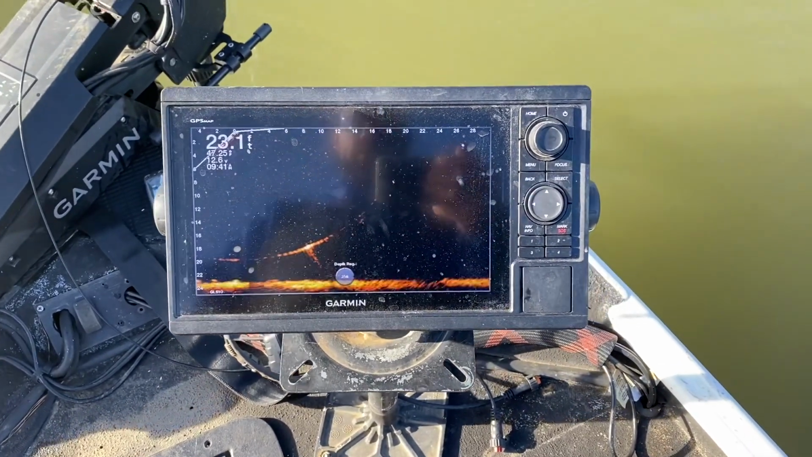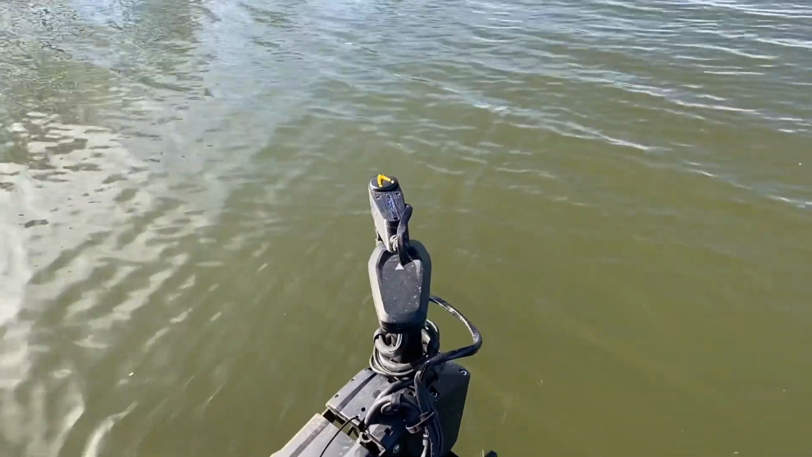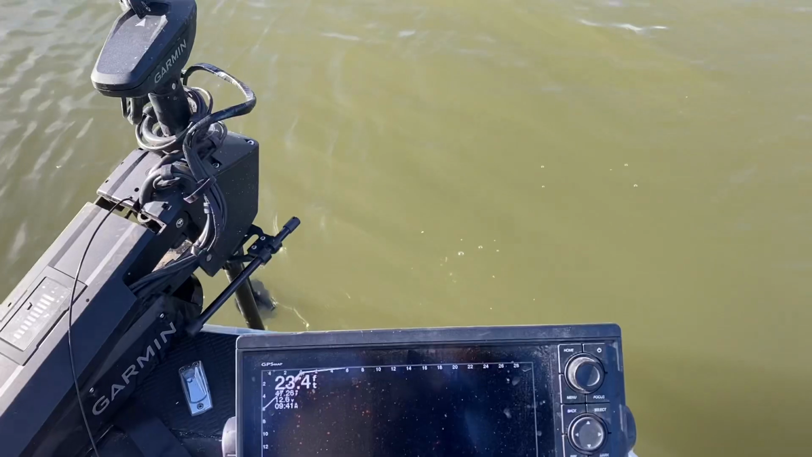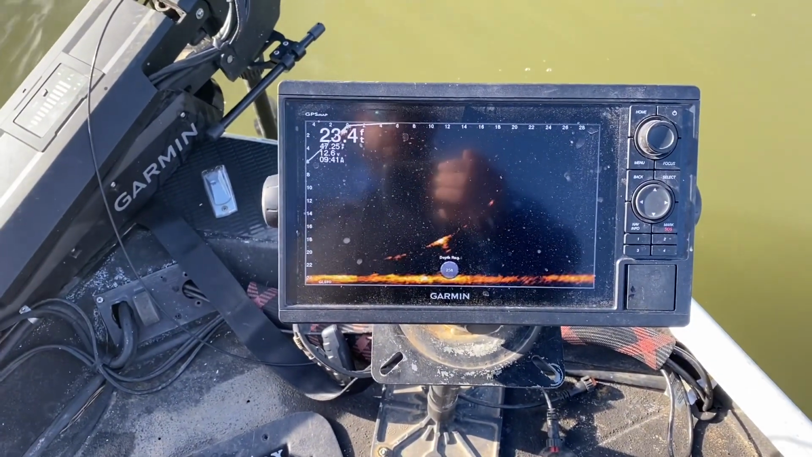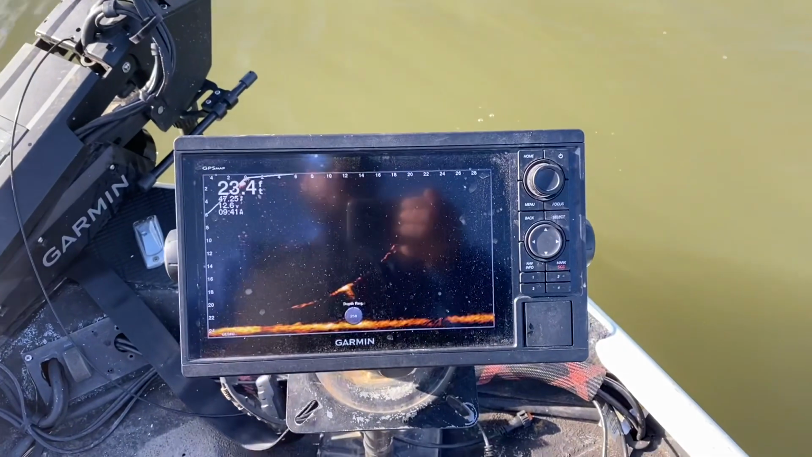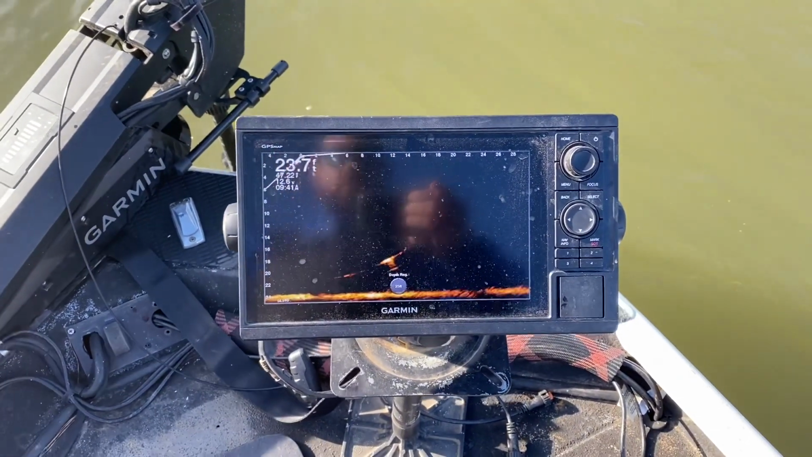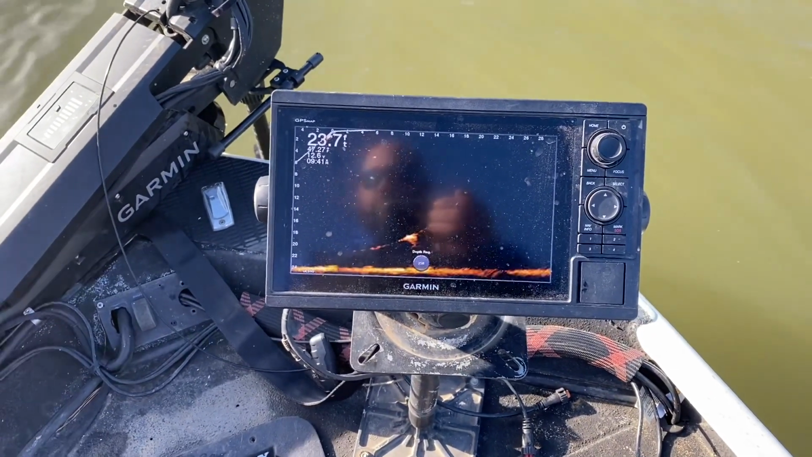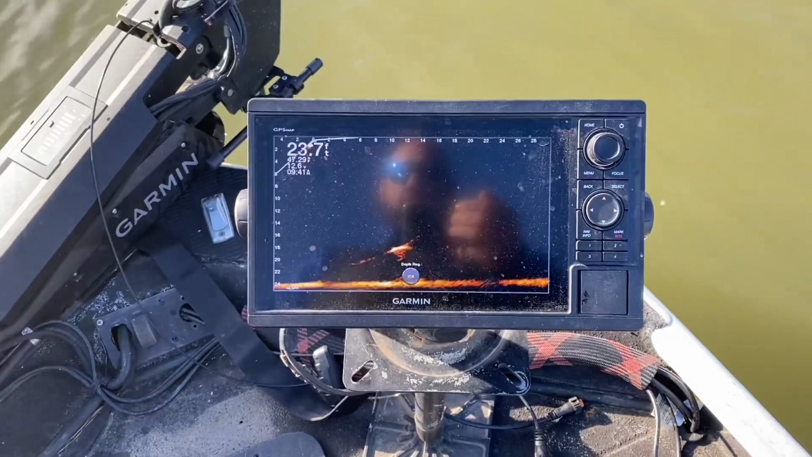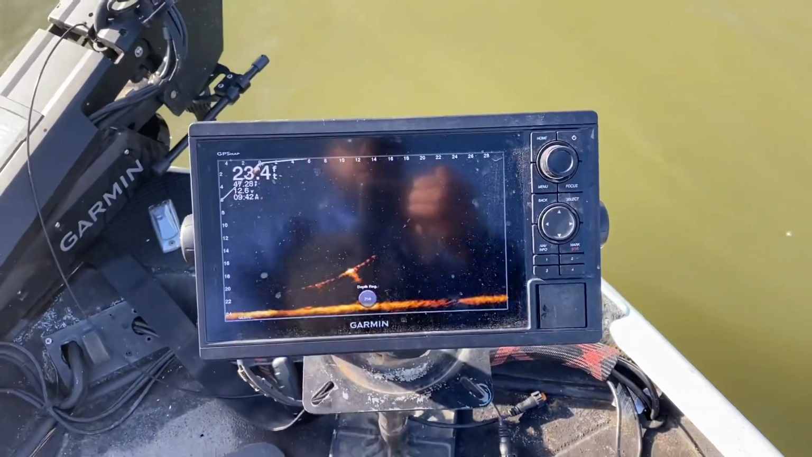It is directly in front of the boat, as I can tell by my cursor directional arrow. It's 10 foot in front of the boat. That looks about perfect. It's got 24 foot of water, and it's right there. Let's get to where we're right up under it. There we go, right there.